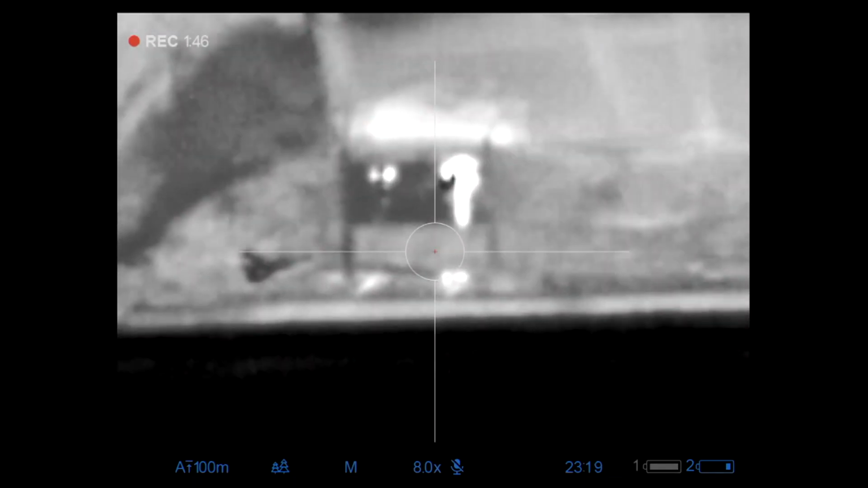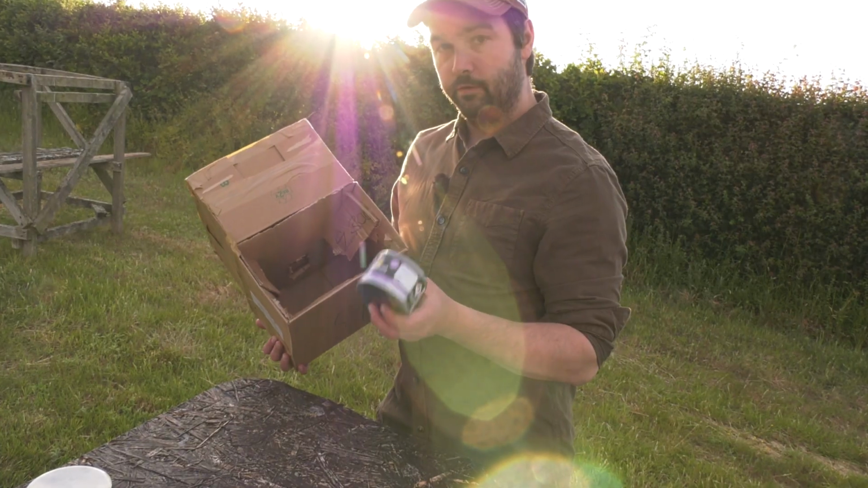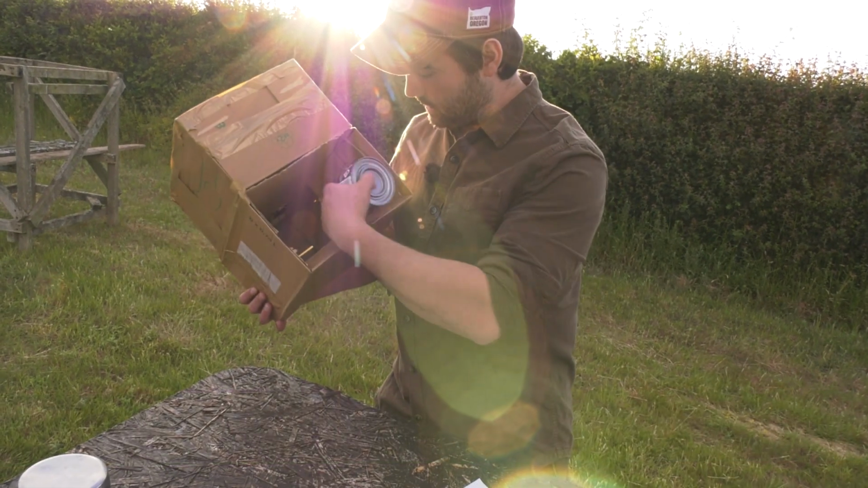Yeah, that was a good splash at the end. So when we're catering, we use gels which keep the food hot. So we've got quite a lot of these. So I thought if we can use one of these as a heat source, we'll heat this compartment here.